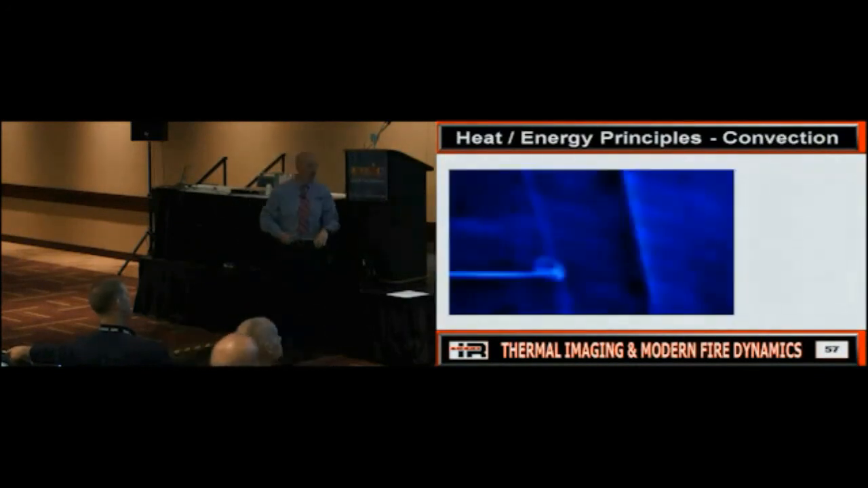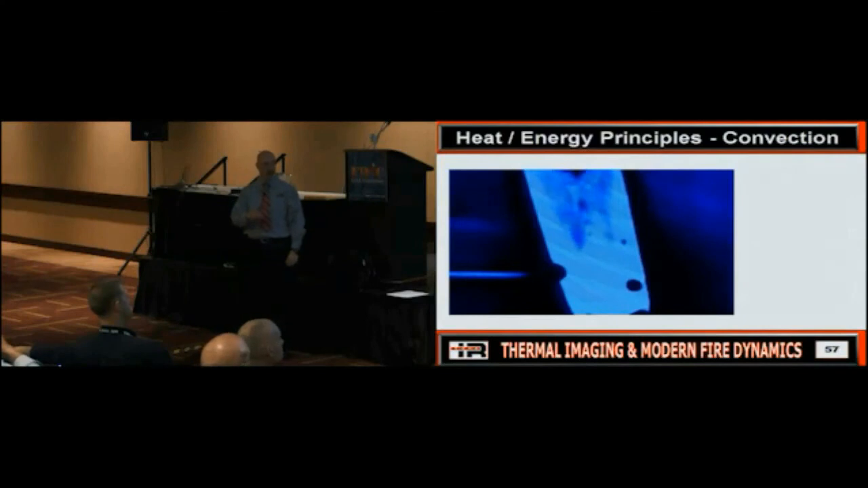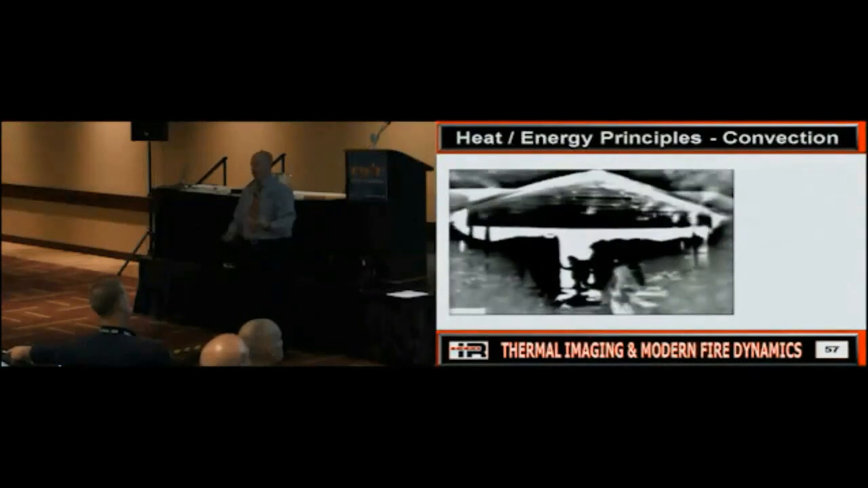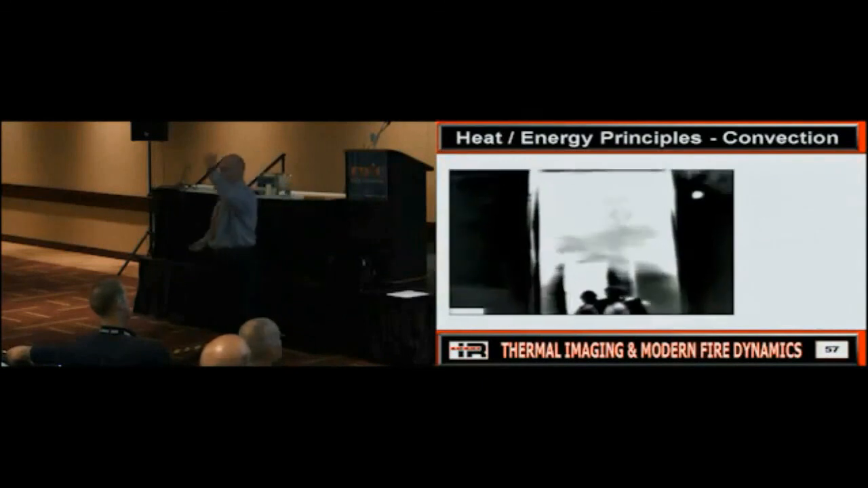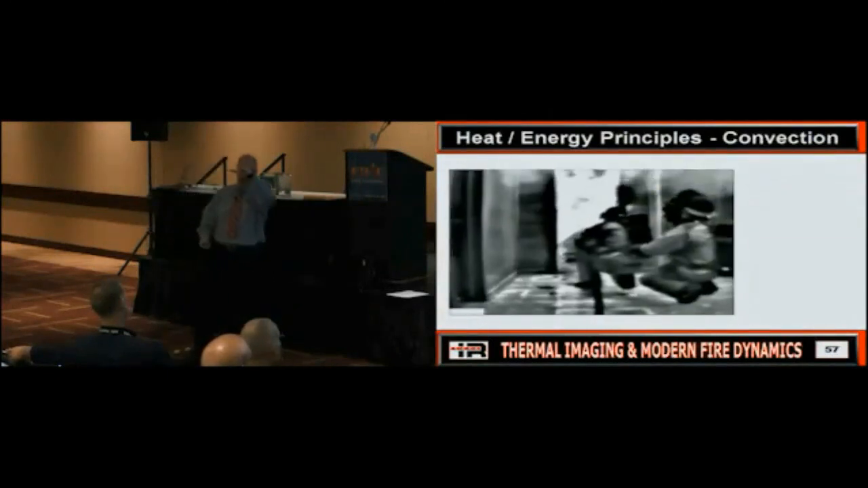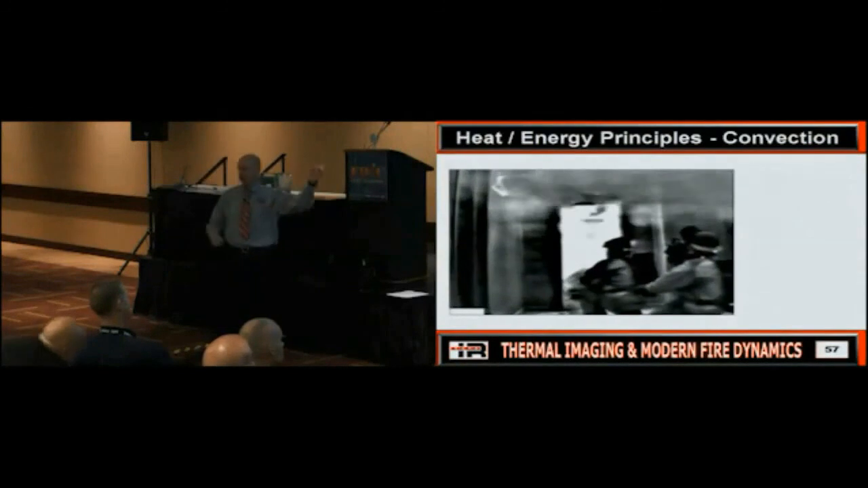All right. Convection. This is clean, hot air. This is a hot air gun blowing it on a piece of wood. Can you see it here? No. Camera can't see clean air. But when it hits the surface, or when it's what? Smoke is what? Dirty, right? Smoke actually has particles. So what I'm actually seeing is the particles, which is a good reminder, if you remember, smoke is fuel. Does everybody see? I'm seeing the fuel here.